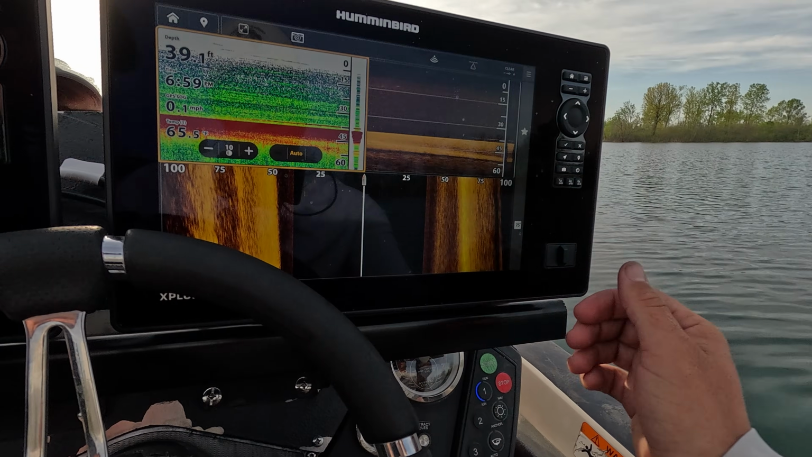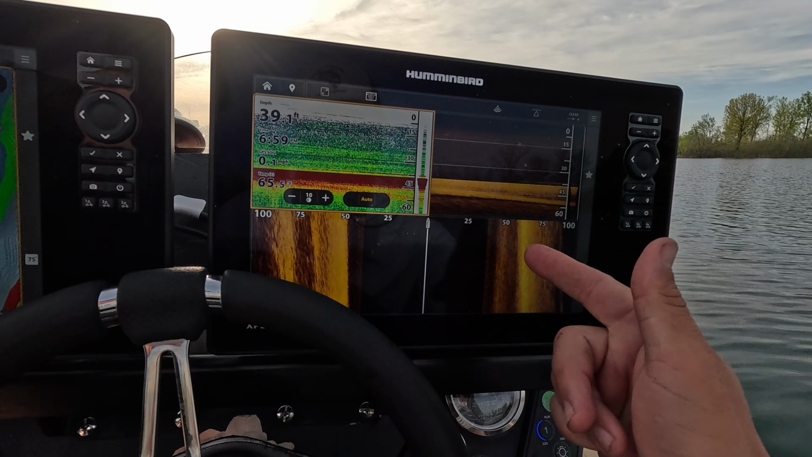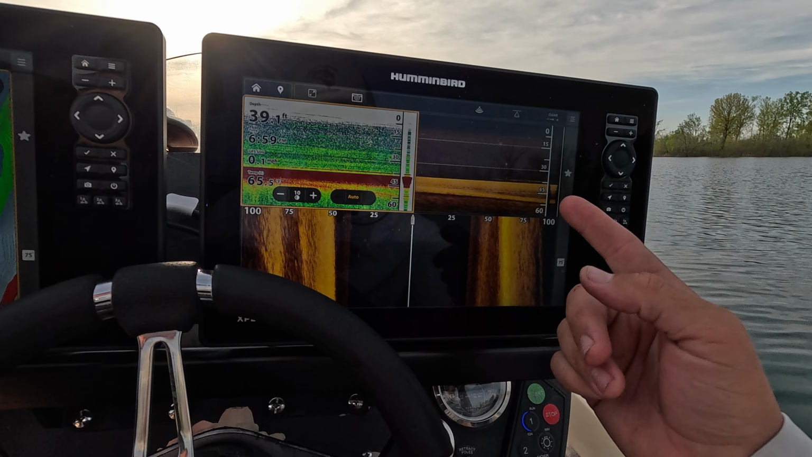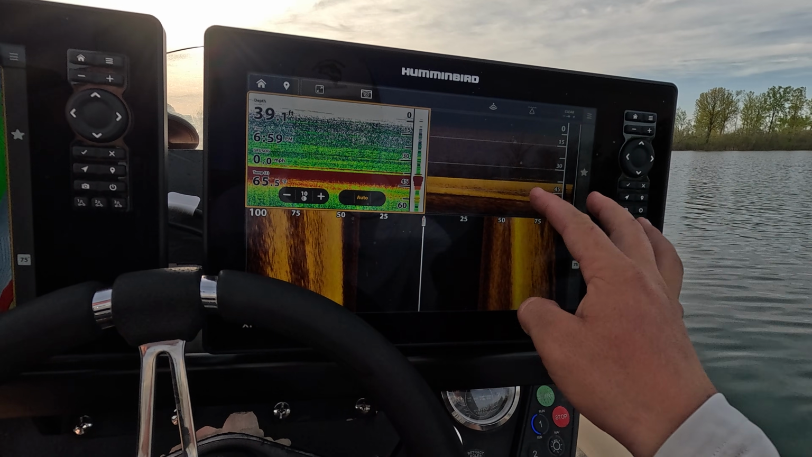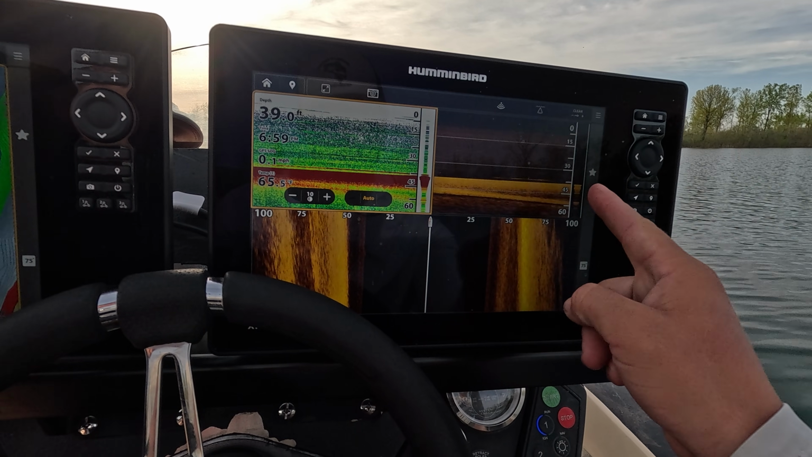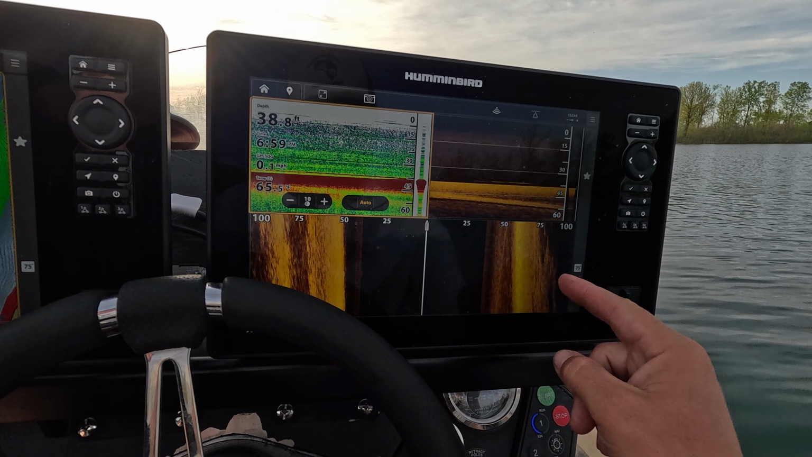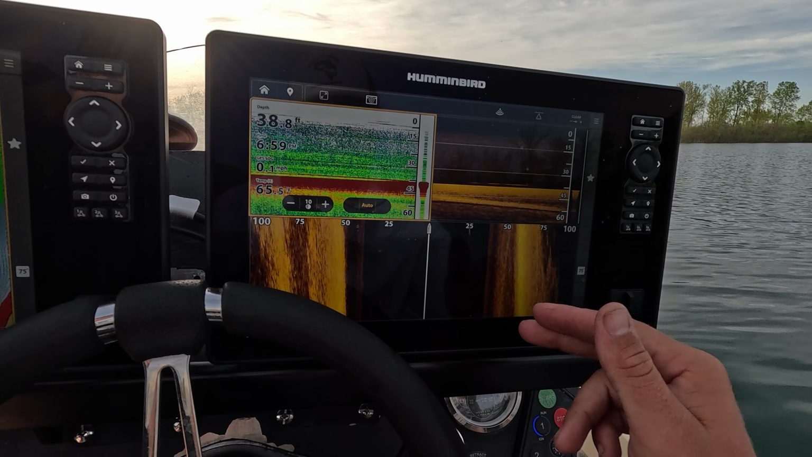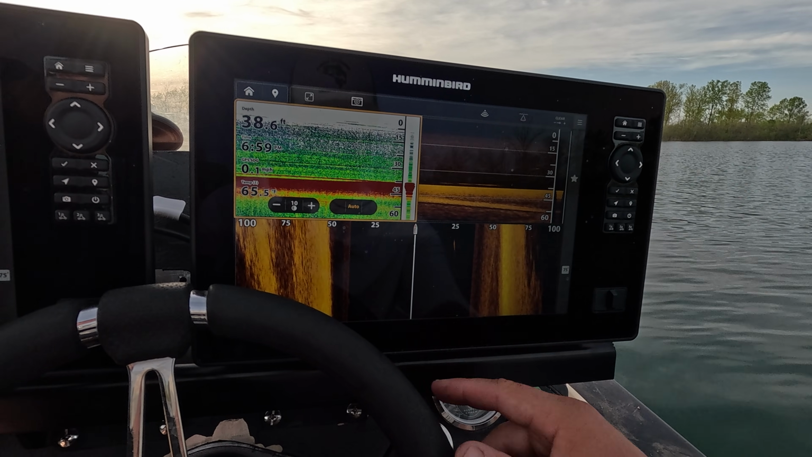My right unit here, I once again run this sonar on the left, the down imaging on the right, and side imaging on the bottom. The down imaging, you really don't need such a huge part. You could really get away with a small sliver just because of what you're running. I like to have the side imaging the biggest, because that's where I'm really utilizing my side imaging the most, finding brush piles, rocks, schools of bass, and so forth.